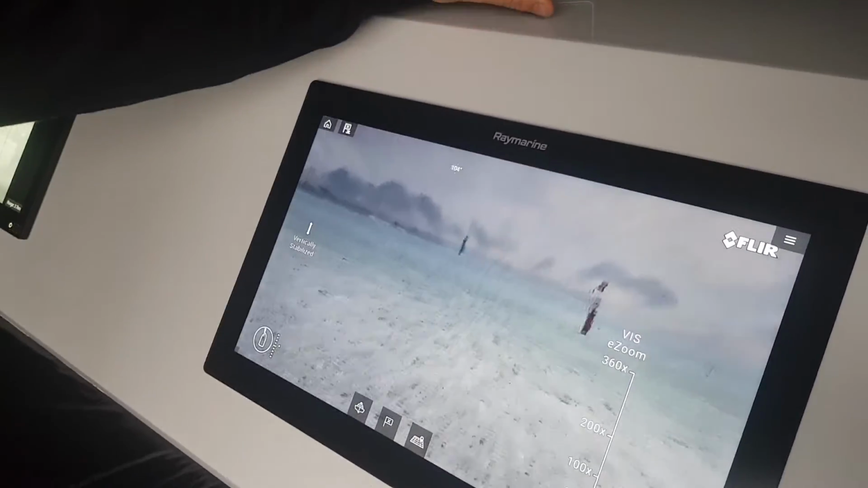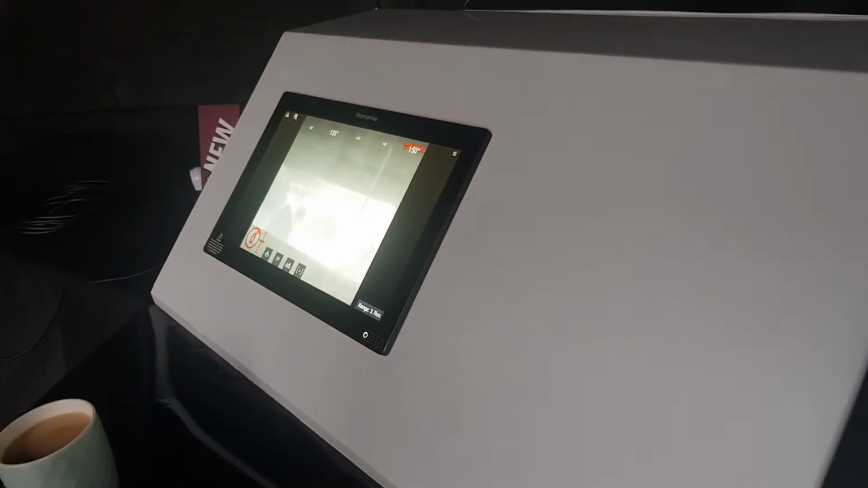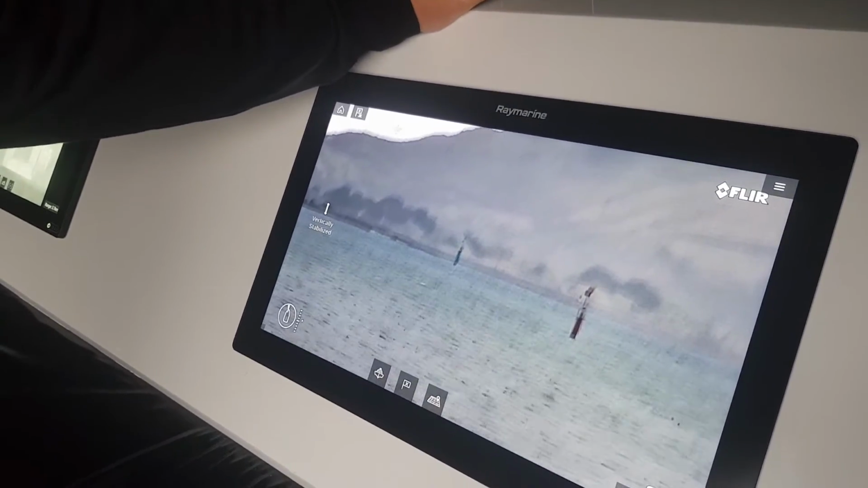Just while you're doing that, one thing I was going to mention, obviously the 300 has a key advantage over its little brother, the 200 series, besides the resolution, which is the stabilization. So is there anything you'd like to say on that?